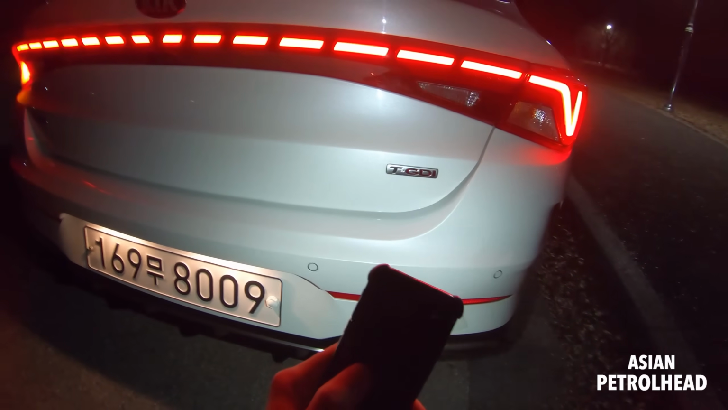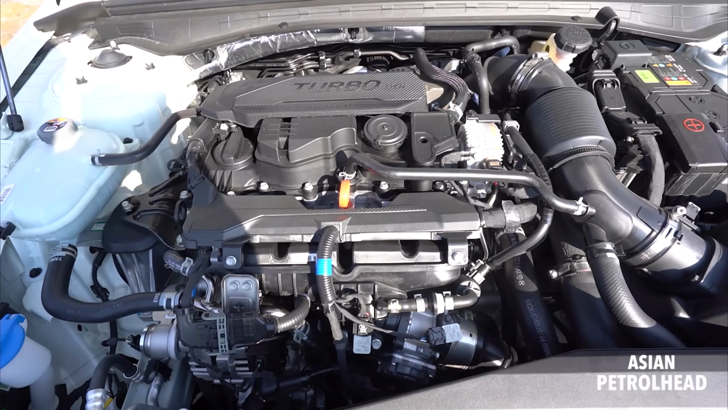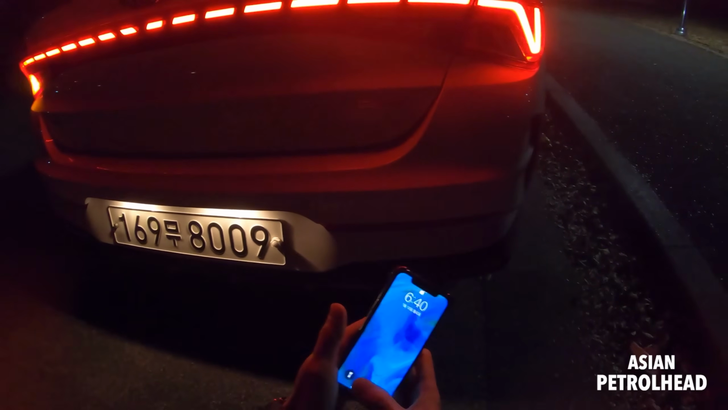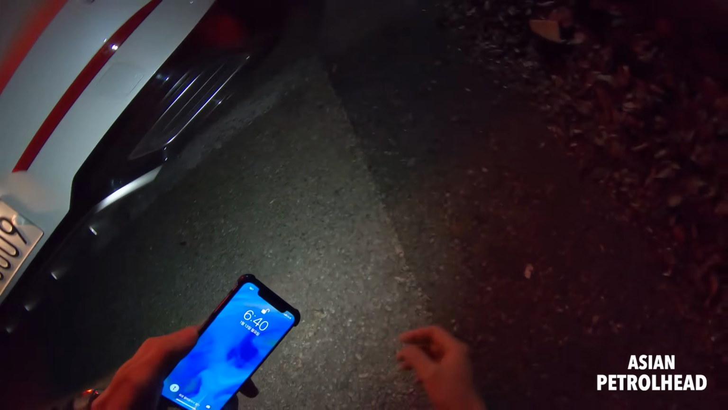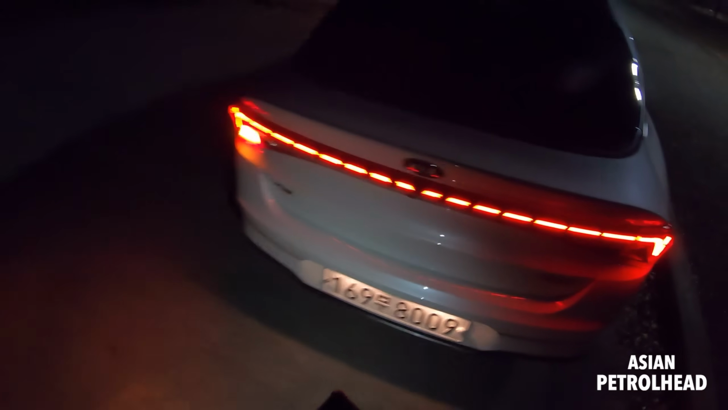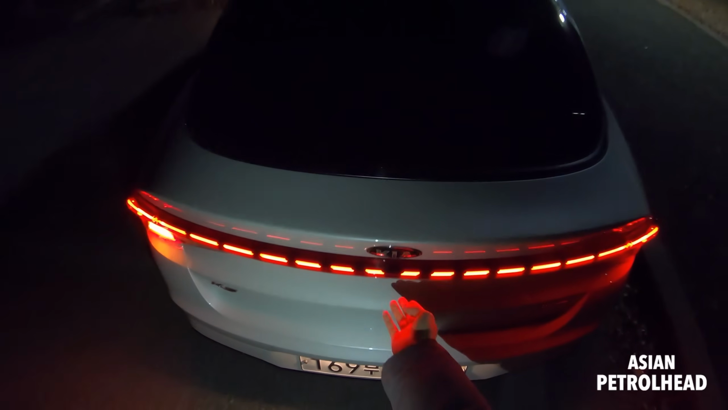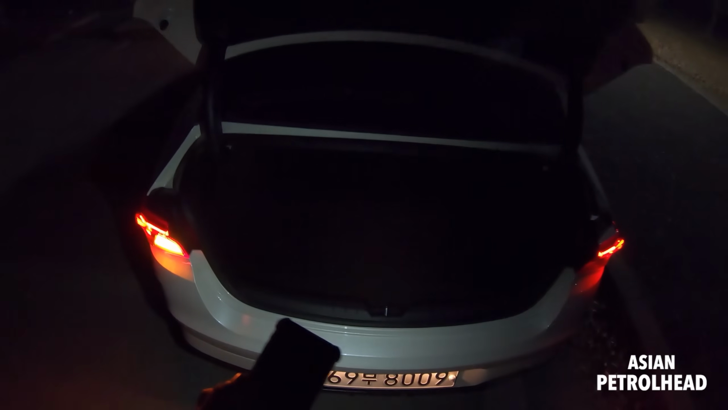It says Turbo GDI because our tester today has a 1.6 liter turbocharged gasoline engine. And just like we showed you, it's got a fake dual exhaust tip. Actually, the actual tip is right there. So you don't press it here, you press here to open the trunk.